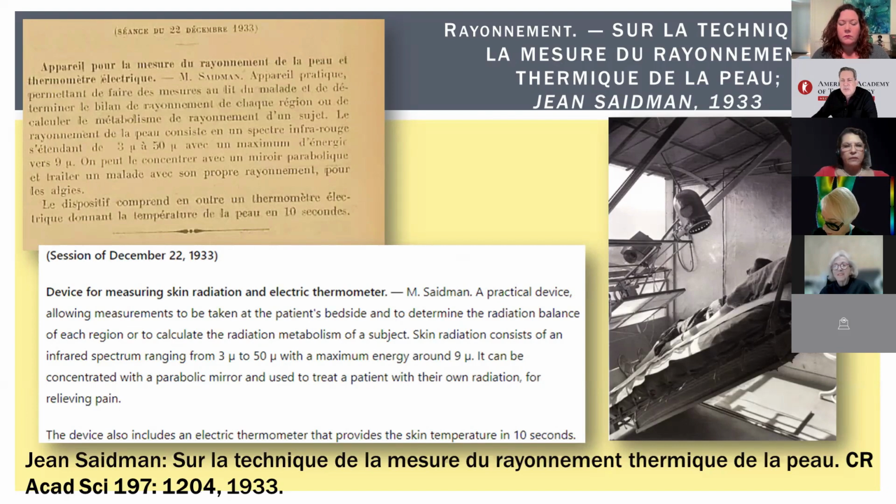While Seidman introduced thermography in 1933, it wasn't until 1956 that Lawson used it for diagnosing breast cancer. So it's not just 60 or 80 years of thermography. It's actually over 90 years of medical infrared